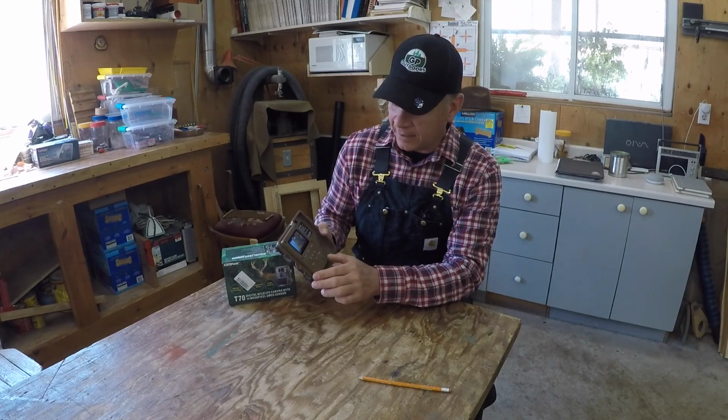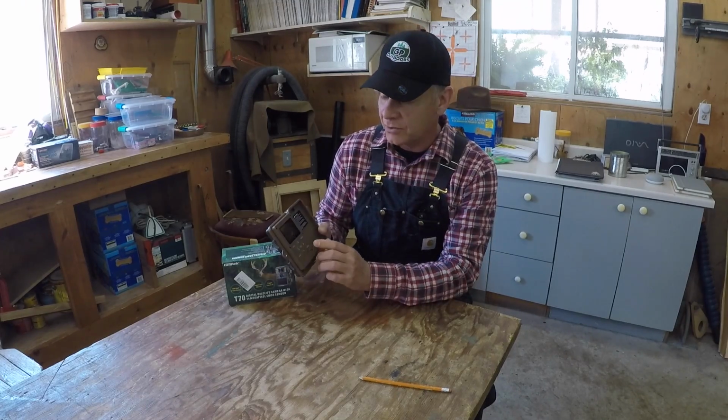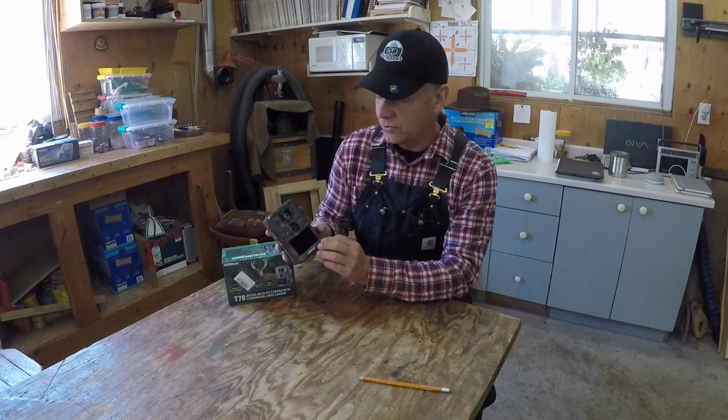So that's pretty handy. Another nice feature of this camera is that when you turn it on and you close the door, there's a visual indicator that flashes 5 times to confirm to you that the camera has been set and is ready to receive motion and to take pictures.